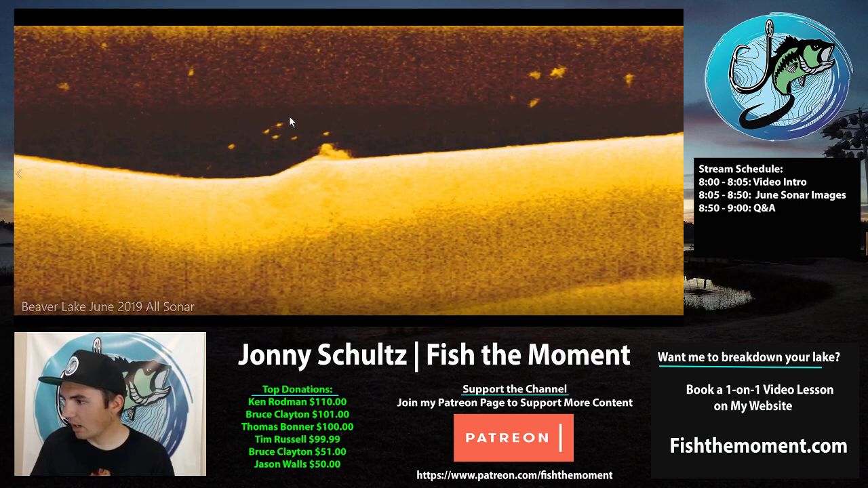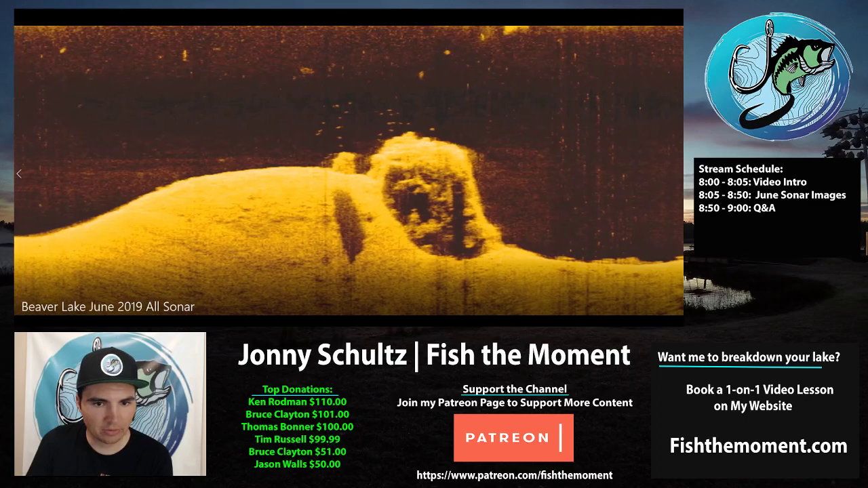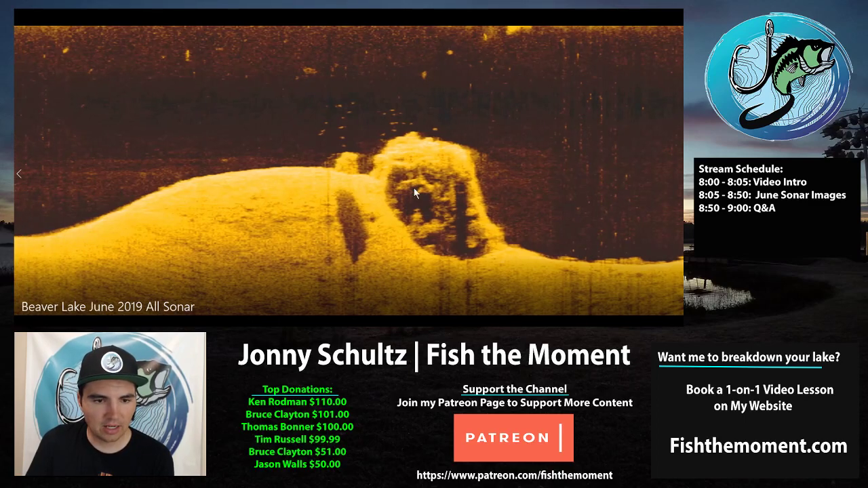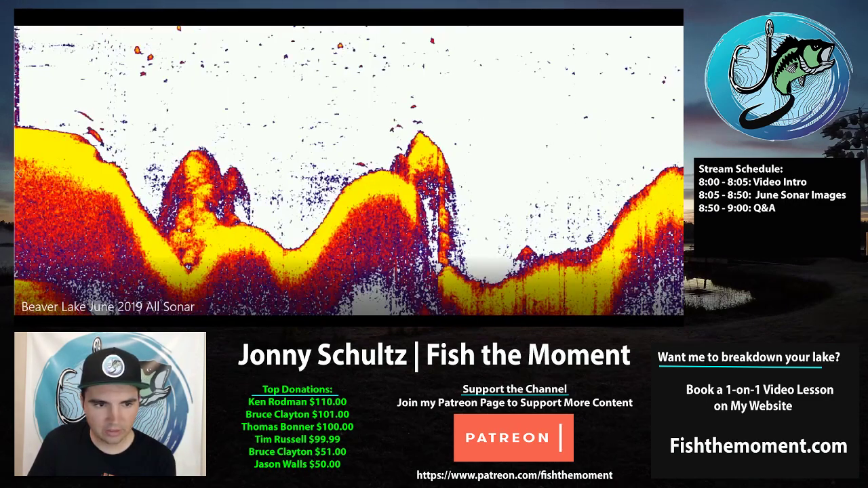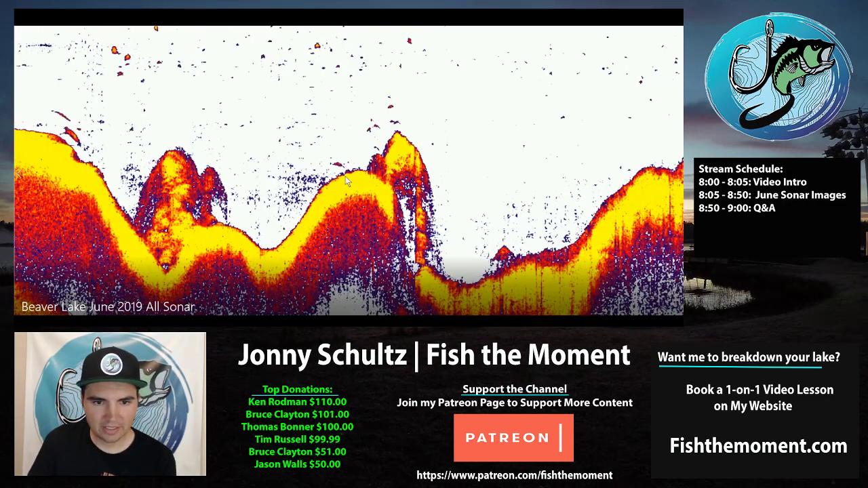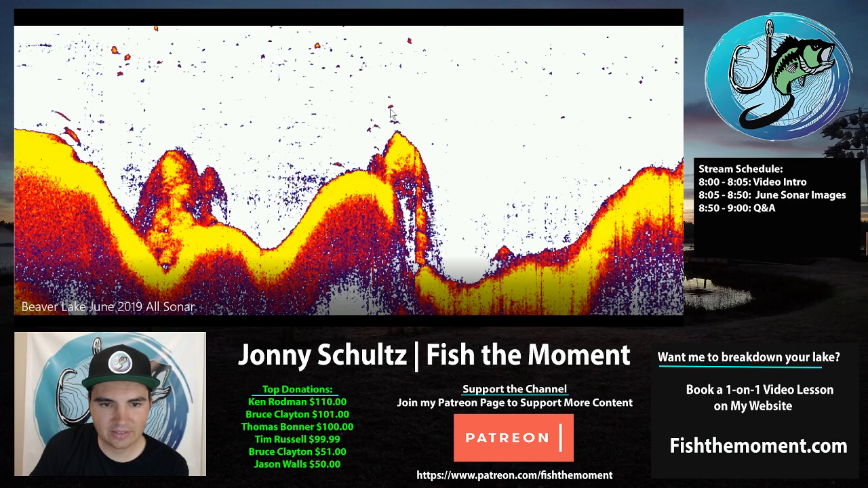So someone is asking, can you show the corresponding 2D sonar? So yep, I can do that. So here is the down imaging of this spot. Then if we scroll ahead real quick, here is the corresponding 2D sonar image. And if we look at this again, you'll notice that these dots are the fish that are on the screen, and some of them aren't even really showing up.